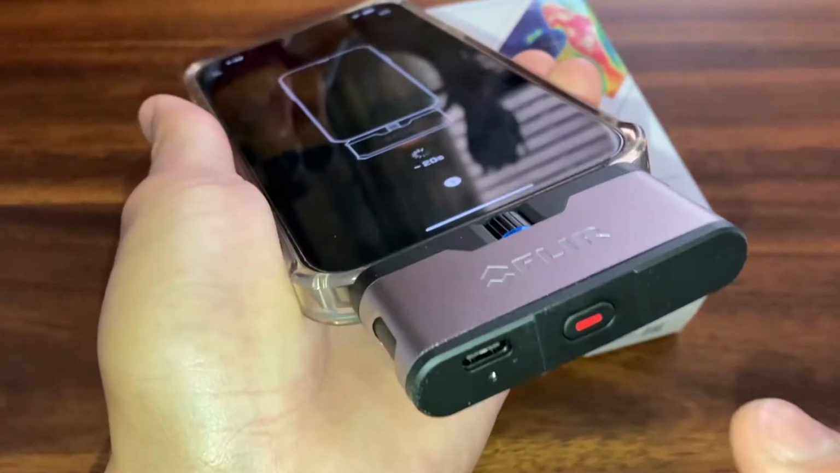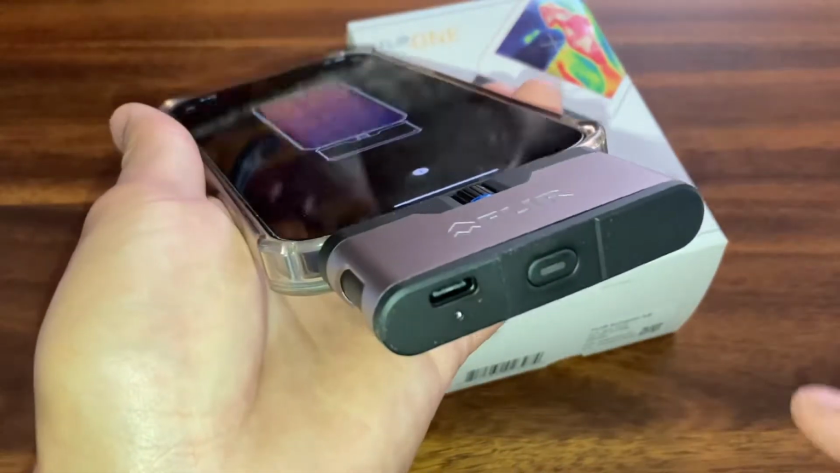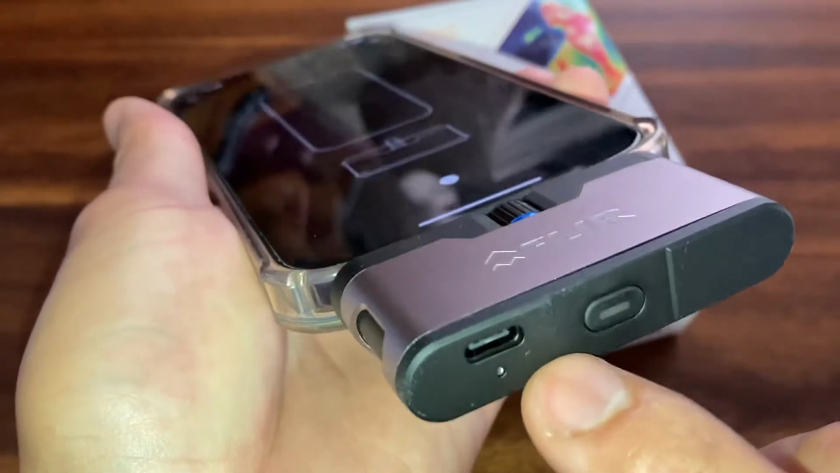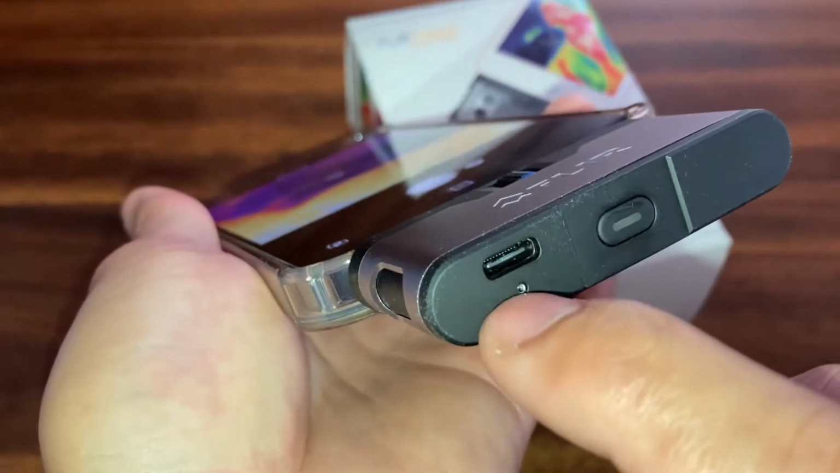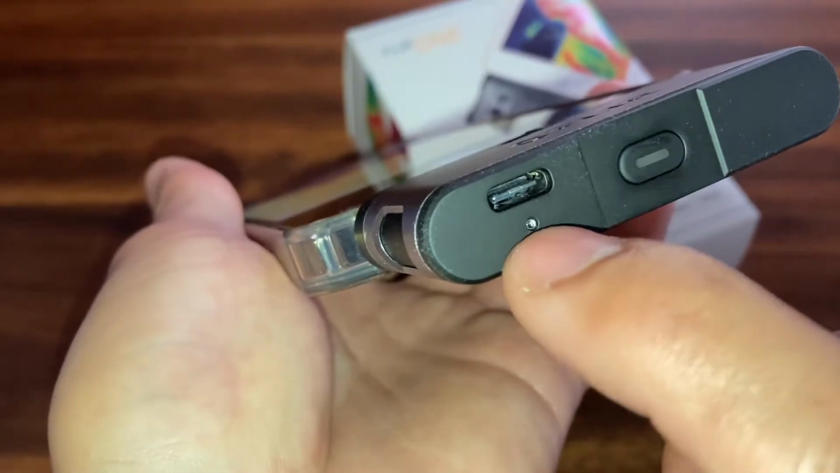So I push that, you can see it's turning on now. And it's kind of blinking green, I'm not sure if you can see that there. But while I'm back here, I'll show you this is where your USB port goes in for charging. Whenever it's charging, you'll see it blinking right over here.